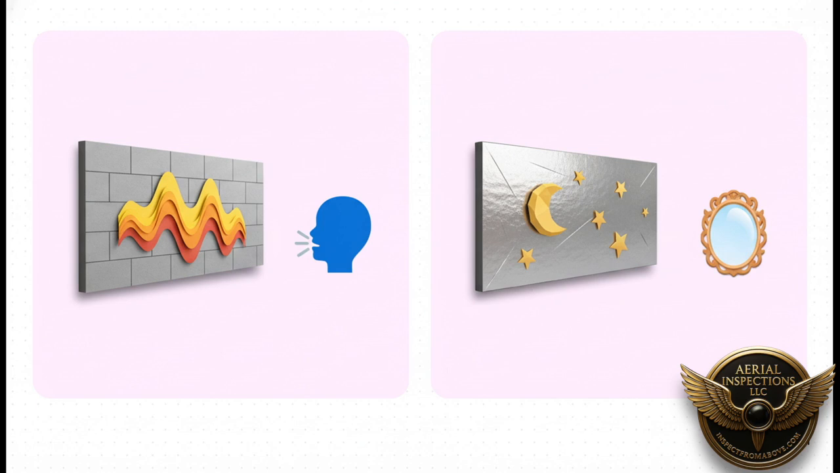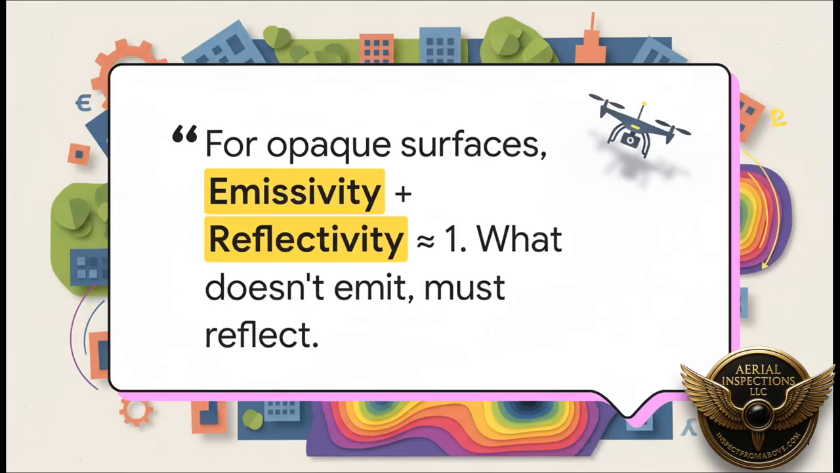That shiny metal vent might look freezing cold, but you're probably just seeing a reflection of the cold night sky. And it all comes down to this one simple, super powerful equation. For any solid surface, emissivity plus reflectivity always equals 1. It's a zero-sum game. If something is a bad emitter, it has to be a good reflector. That's it. That is the fundamental rule that explains why shiny things can be so deceptive to a thermal camera.